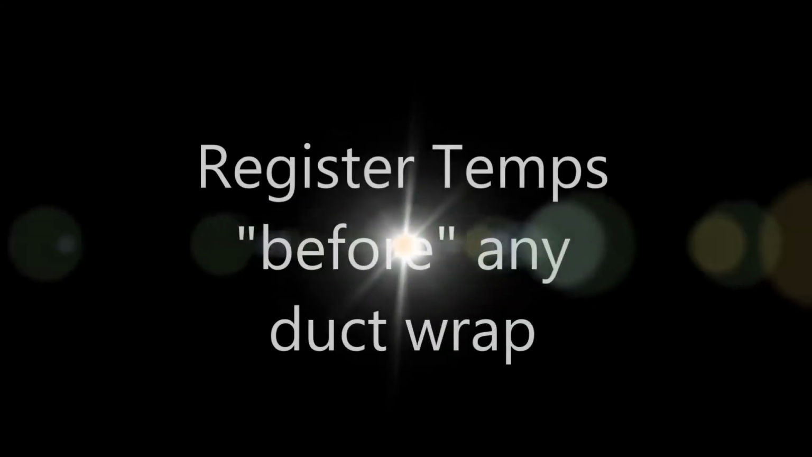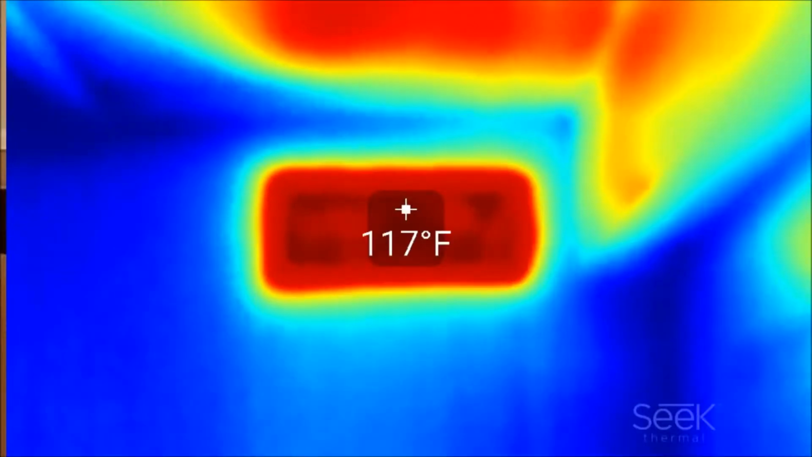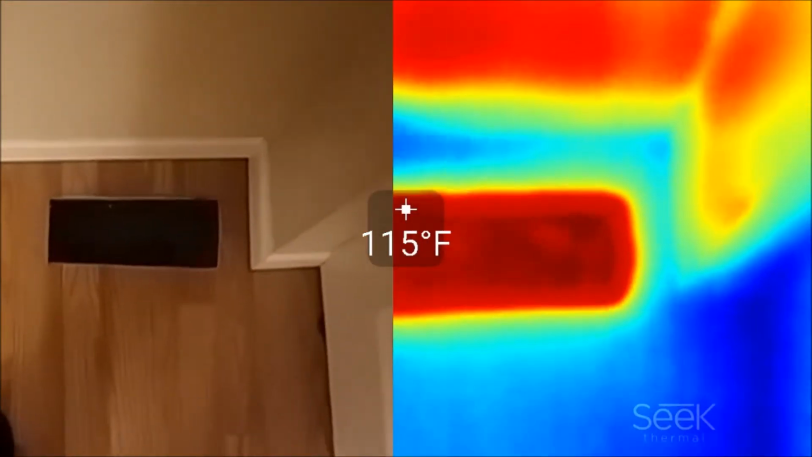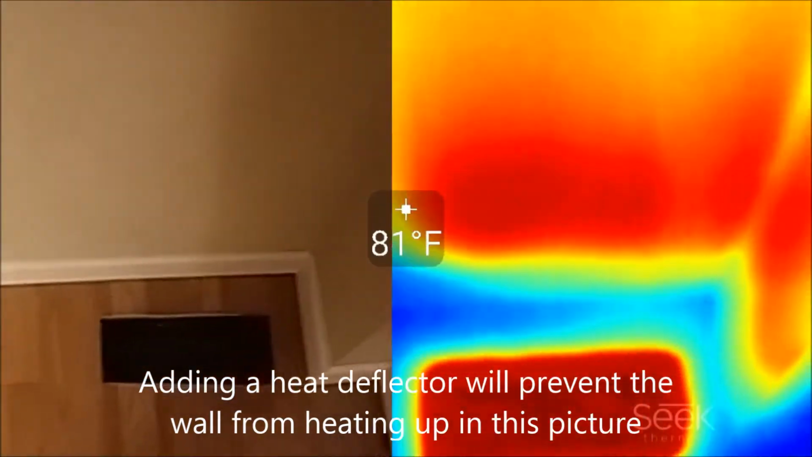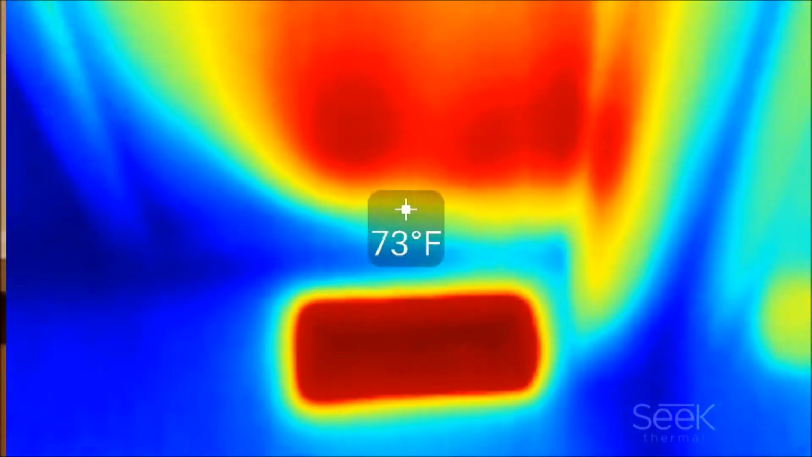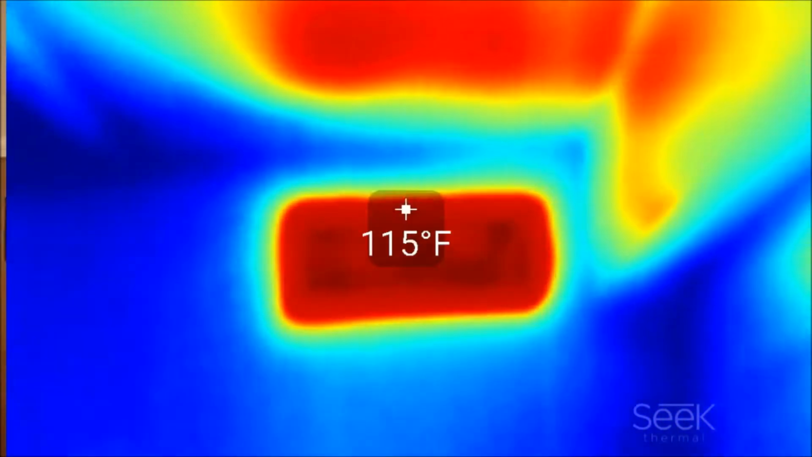Now this is a measurement of my register with the thermal imager before I did any kind of work on the register and the ductwork itself. So here you can see the register is pumping about 117, 118 degree heat out of the floor. Obviously the back of the wall is getting pretty hot too. I'll probably fix that later on, but I just wanted to give a before and after shot. So here you can see, like I said, it's about 118 degrees.